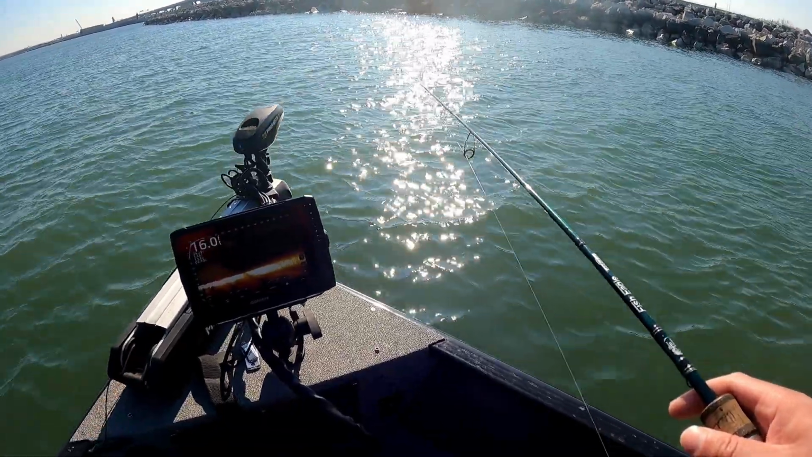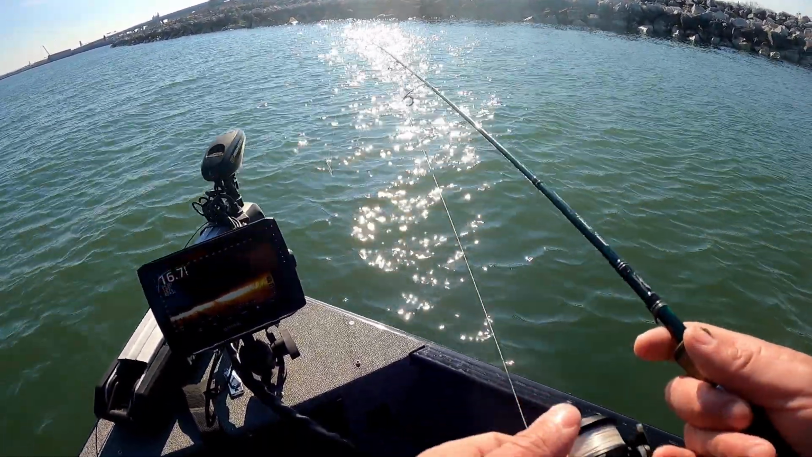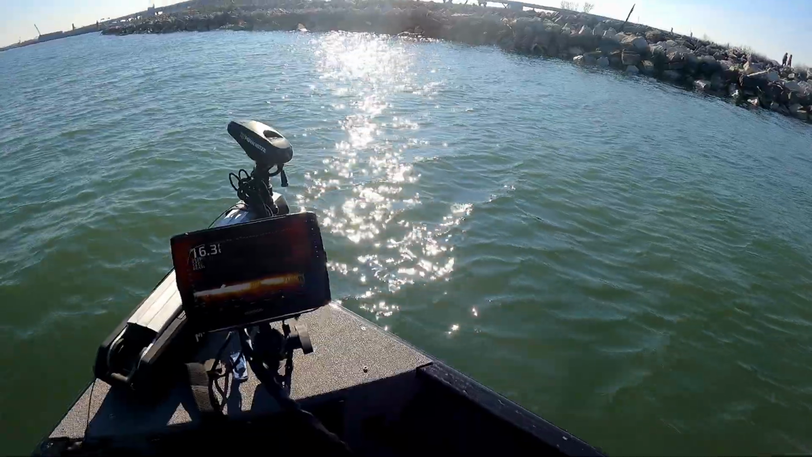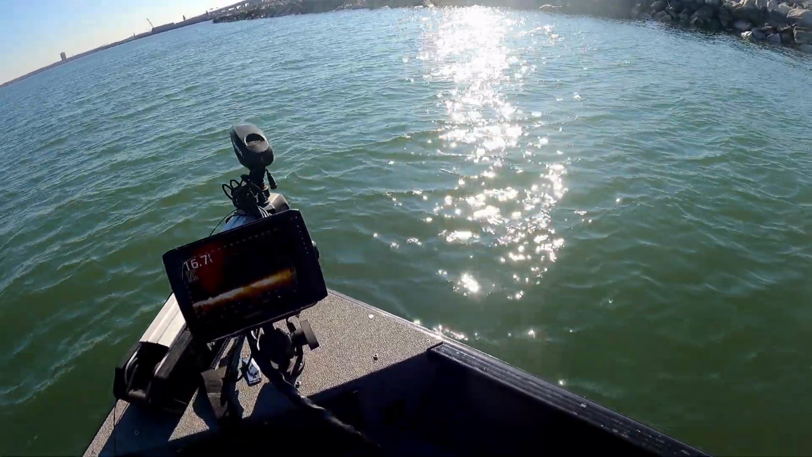If you don't have Live Scope, use what you do have to your advantage. If not, you can troll. That's super effective, but a lot of guys don't like trolling. They like to cast for them. But if you want to catch fish and get them in the boat, and you don't have Live Scope, trolling's a great option. Otherwise, fish fast and cover a lot of ground until you find active fish.